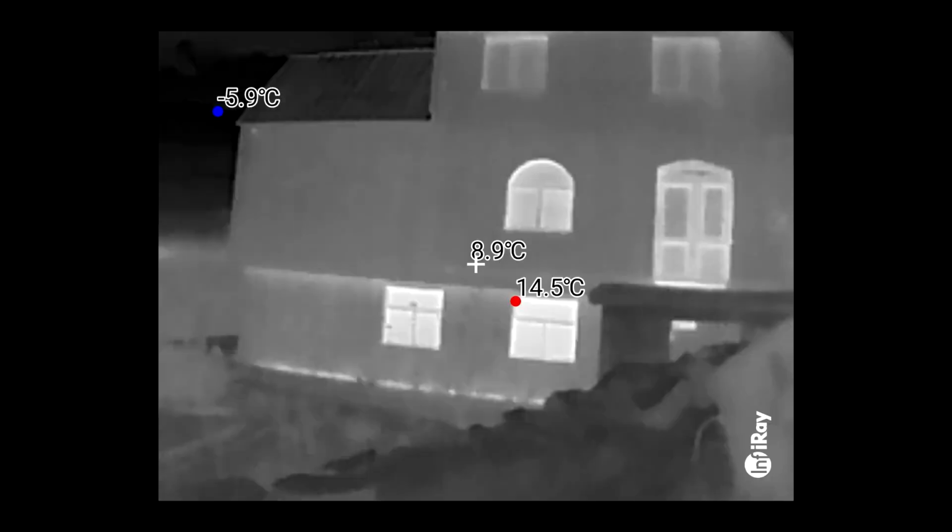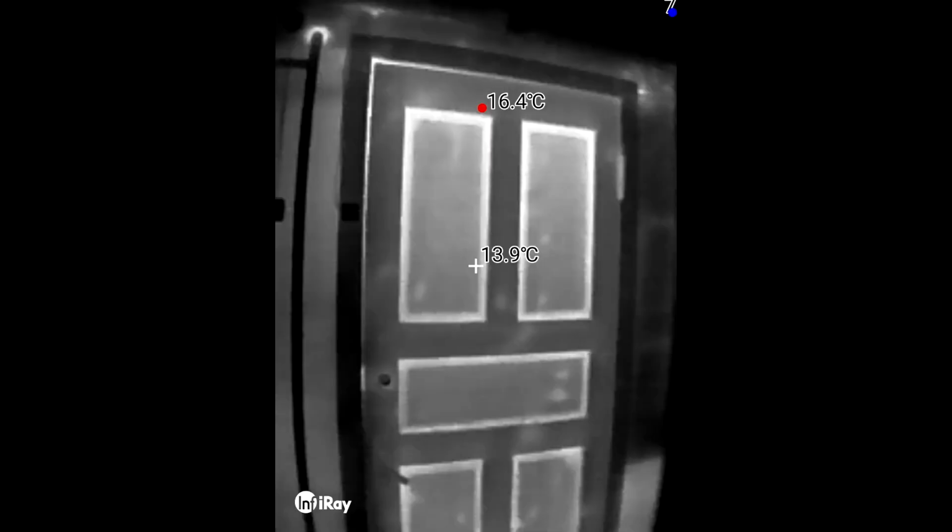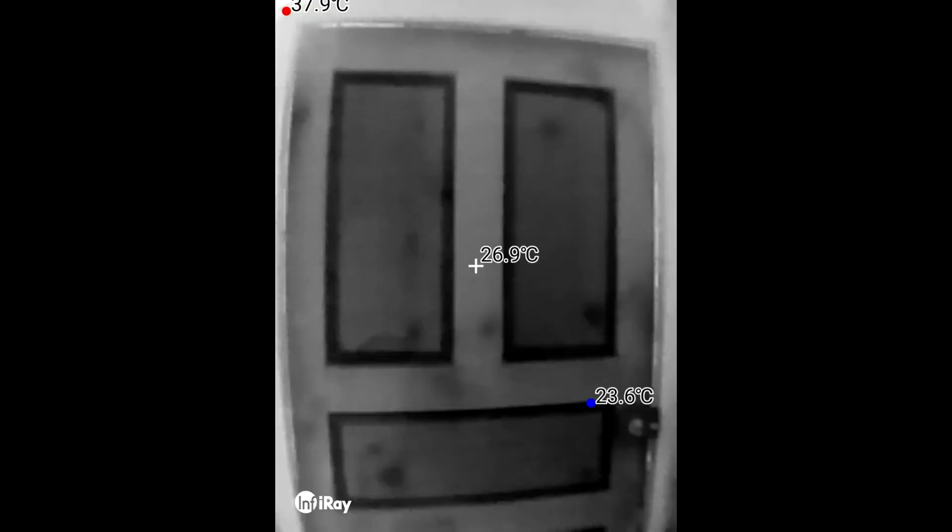Here is an example of an image of a house through a thermal imager lens. It can be seen that heat is lost from the bottom and top of the walls at the joints of the floors. But here is the paneled entrance door, which is not insulated. You can literally see that where the panels are thin, heat escapes. Here is the same door, only from the inside.